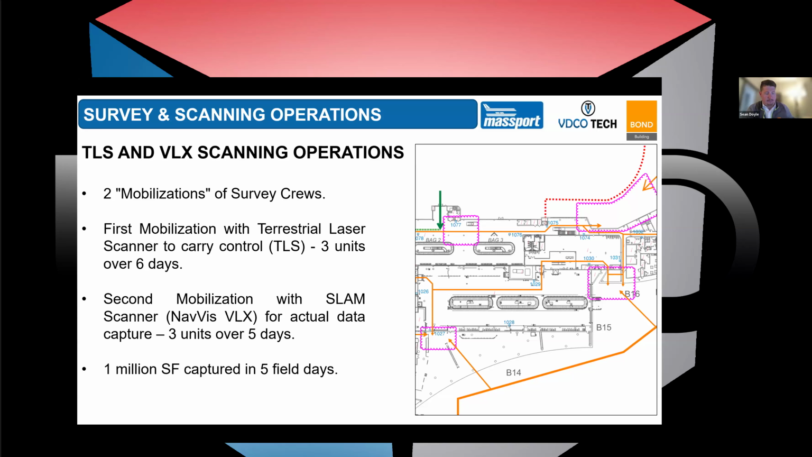So when we got brought on for this contract, we were very relieved to hear that with proper planning and proper control, we had moved away from a terrestrial-only environment. We worked with Massport and the other joint venture to establish an acceptable way in which we could combine traditional survey control, terrestrial laser scanning, and SLAM scanning in order to capture the square footage. To put a TLS in every single room across 990,000 square feet would have taken months and months and months of time.